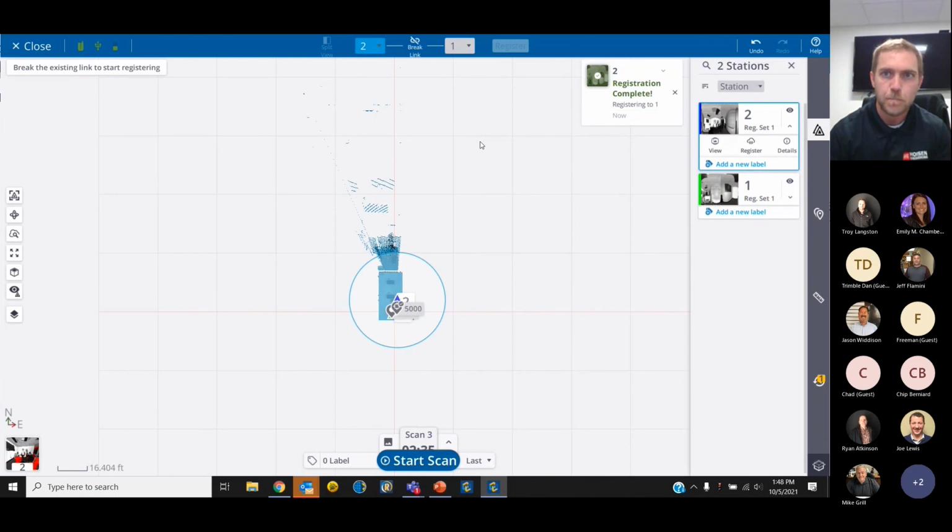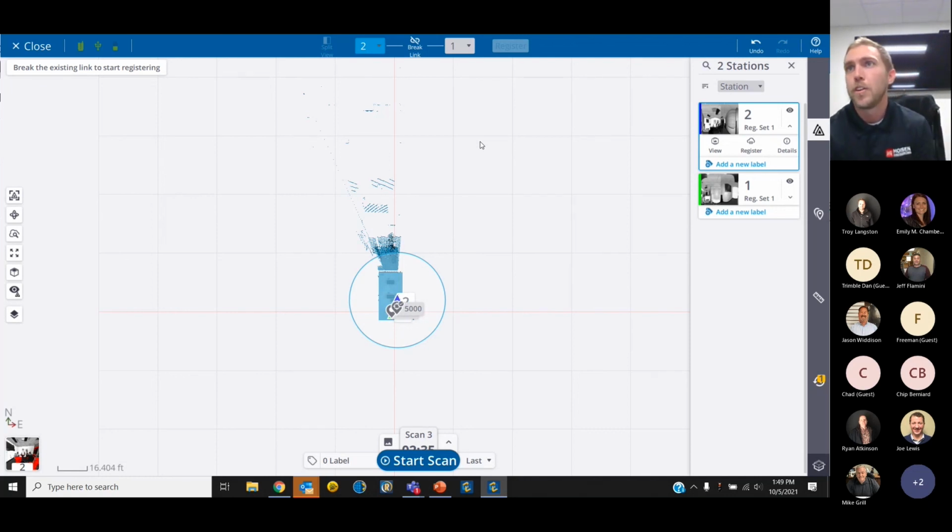Perfect. So pretty simple to get to that point if something's having trouble registering, if there's not a lot of vertical surfaces in the field. You'll be able to use things such as a curb or a stop sign or base of a tree, as long as they're in both scans and you're able to see it. And we'll close out of our registration.